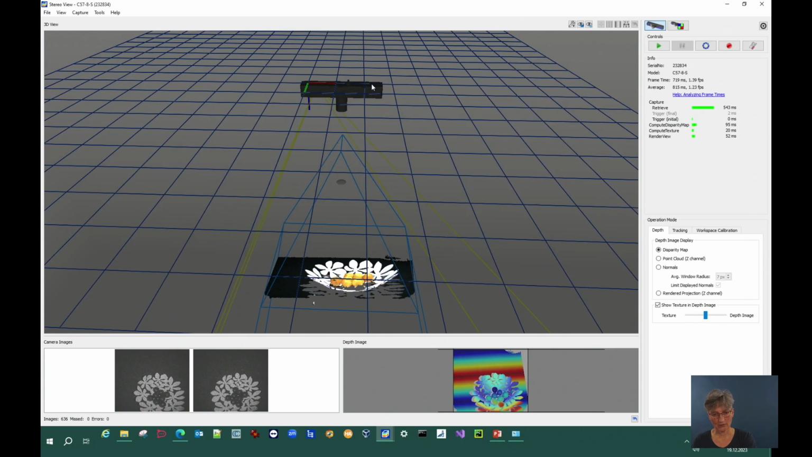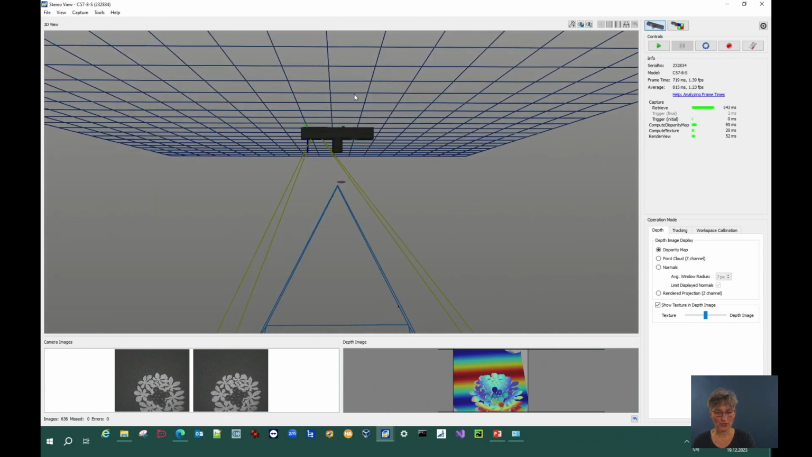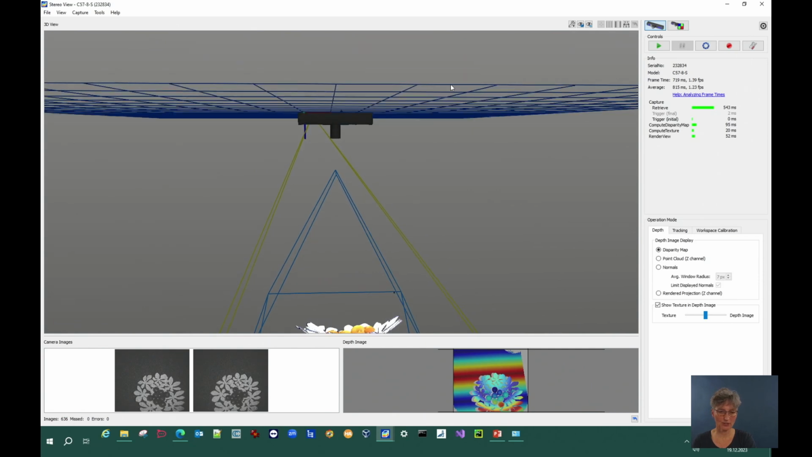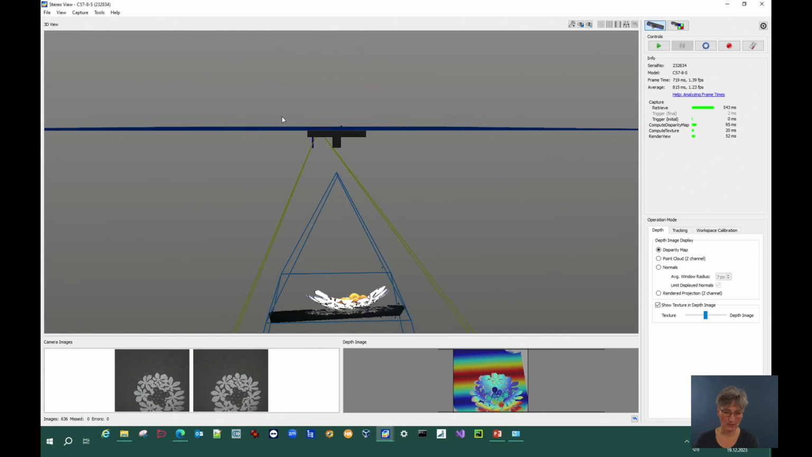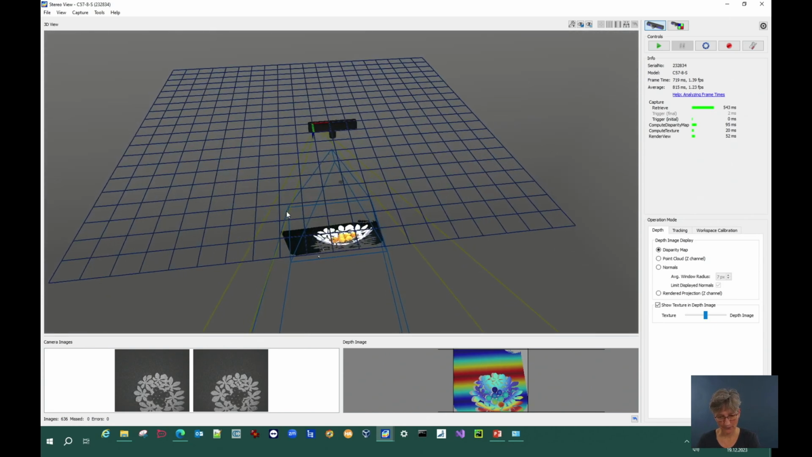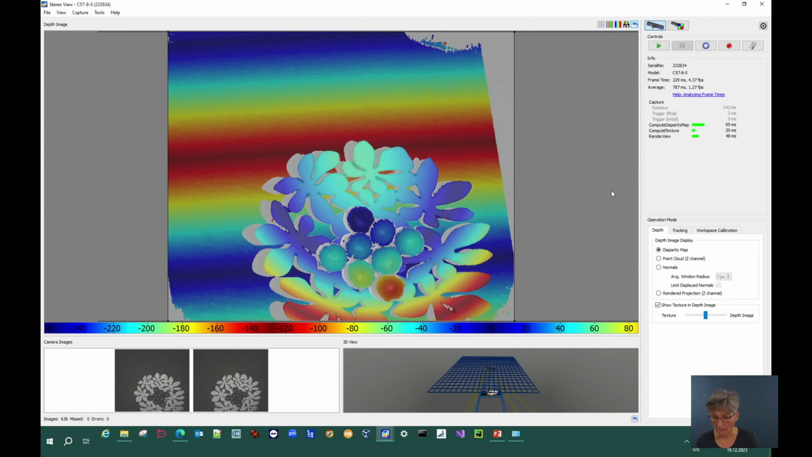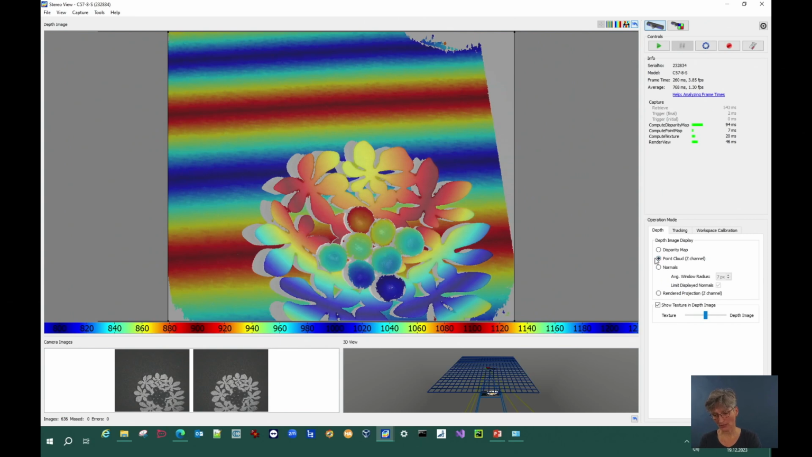And in default settings, the origin is in the left stereo camera. So the grid here shows you the Z0 plane. And if you look into the depth image, and I go to point cloud to get 3D values, you see here the Z value is roughly 1 meter.